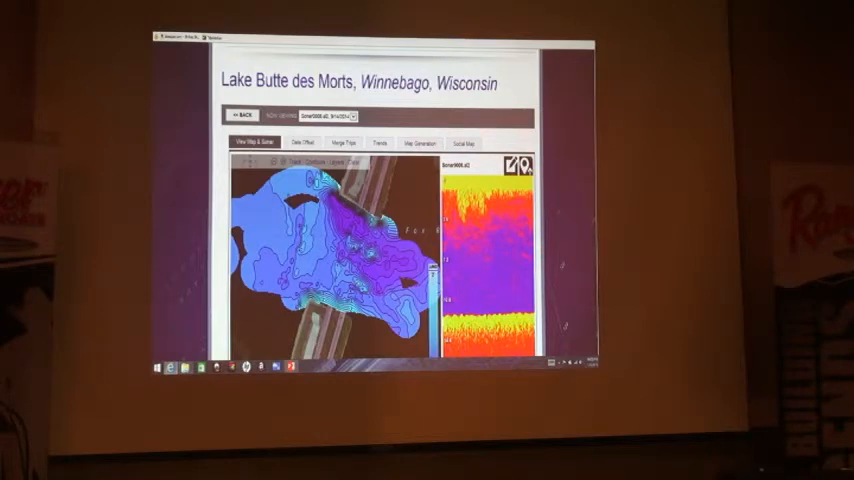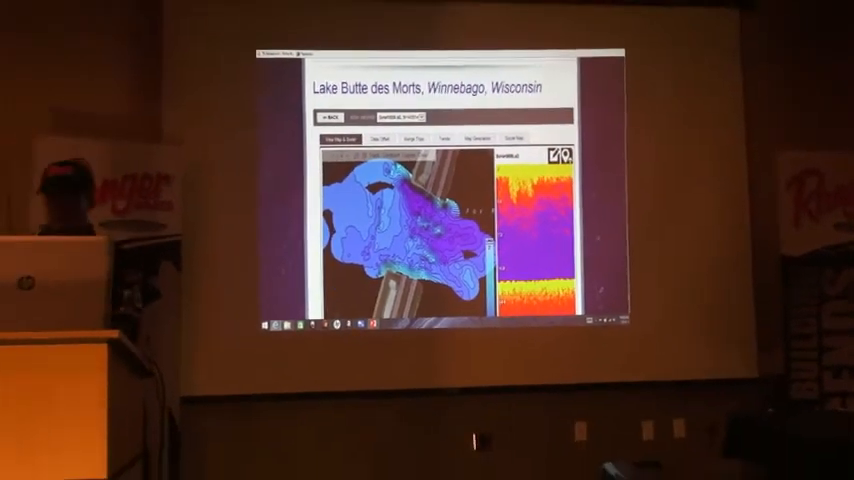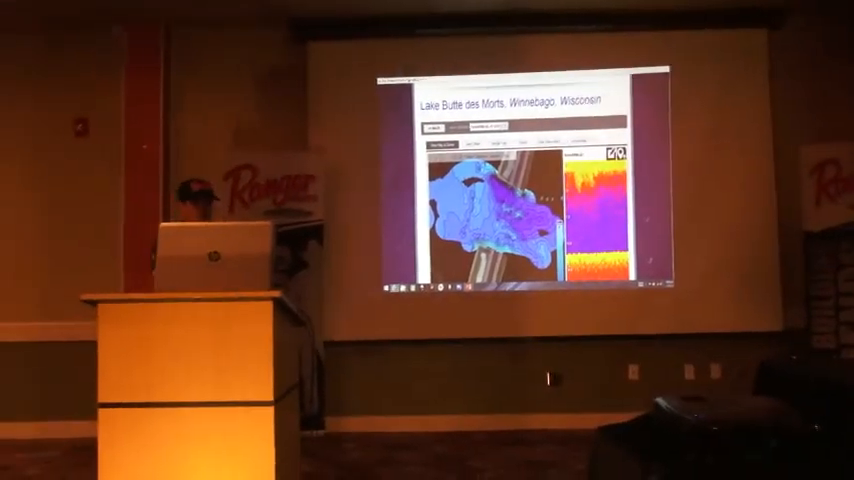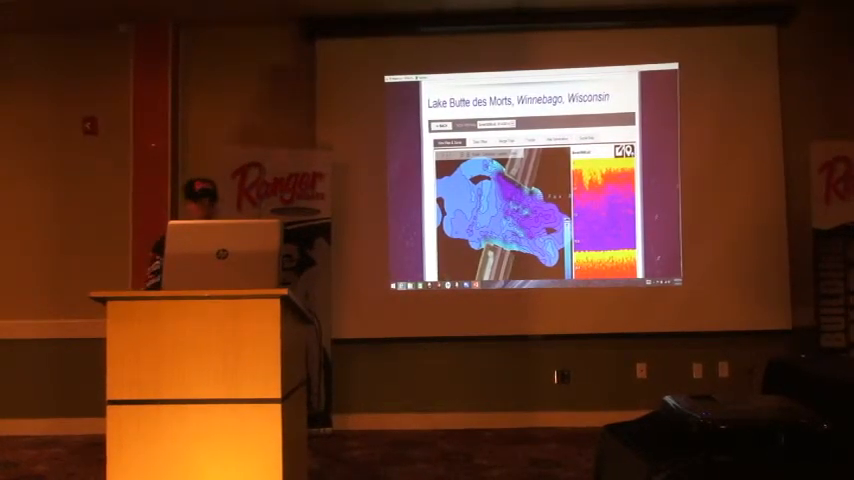And it shows me exactly what I have here. What I can keep doing is, on your computer you keep merging trips, more and more trips from the same body of water, and it keeps putting them all into one map, and you can just keep building onto this more and more. So it's one of those cool features that you can really learn a lake that has relatively no lake maps that are worth anything on it, and really understand the spots that you fish a lot.